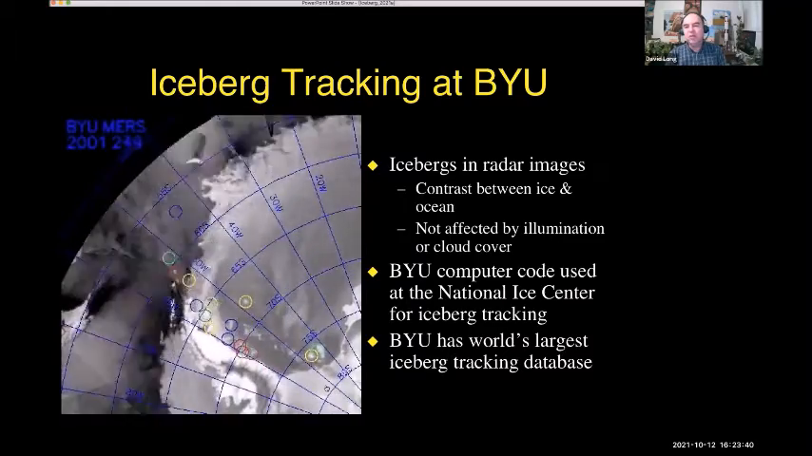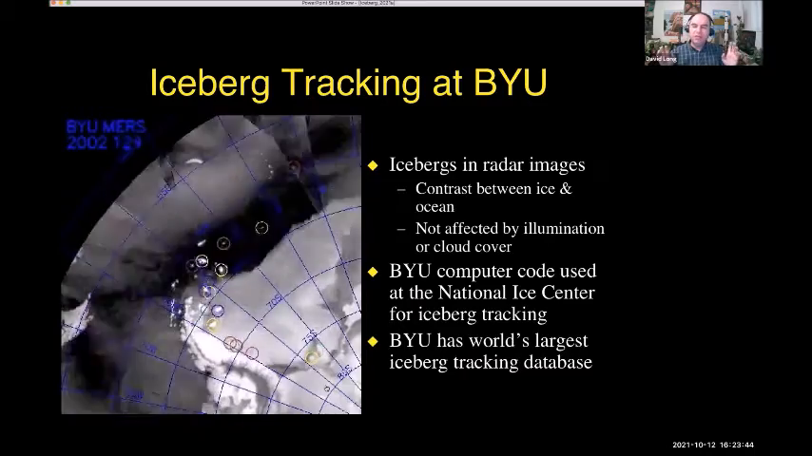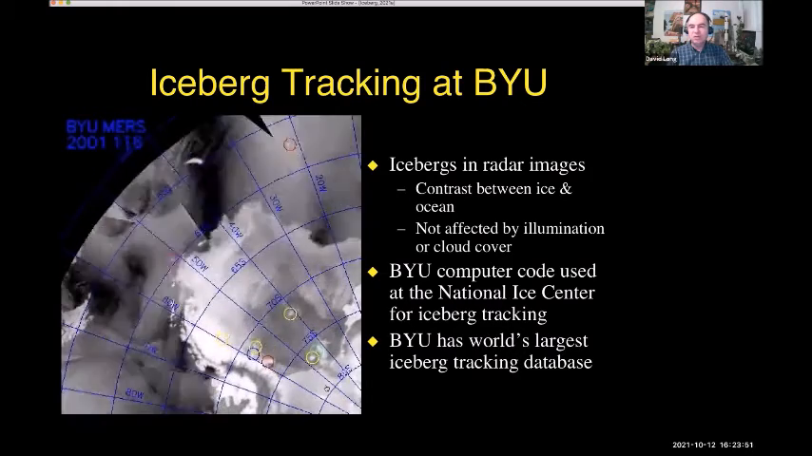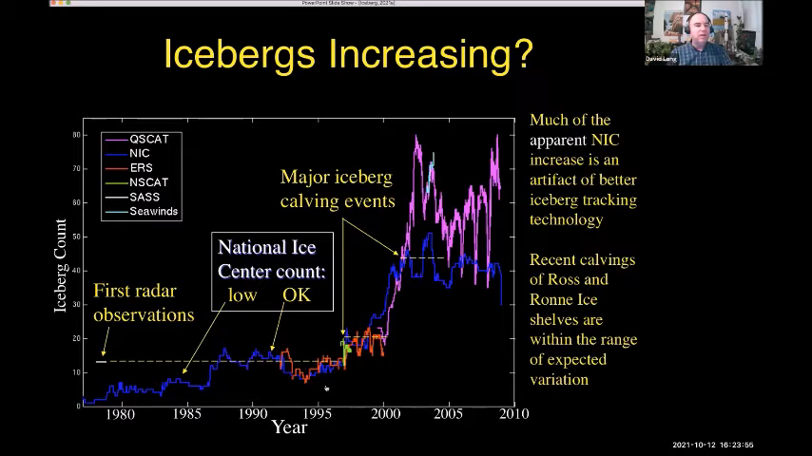So we went back and looked at all the radar data we could find to identify every iceberg. I had students looking at icebergs for years. And we created the world's largest database of icebergs. This is a plot of icebergs around Antarctica, dating back from the early 70s up till 2010, and we've continued up into the present. But this is the important part.